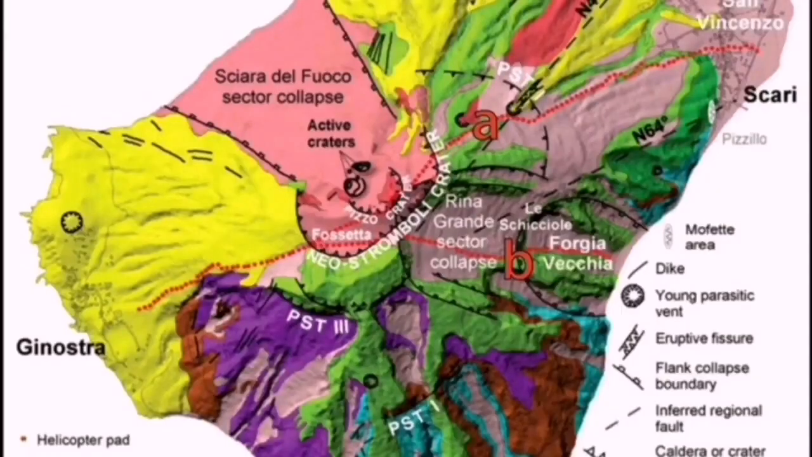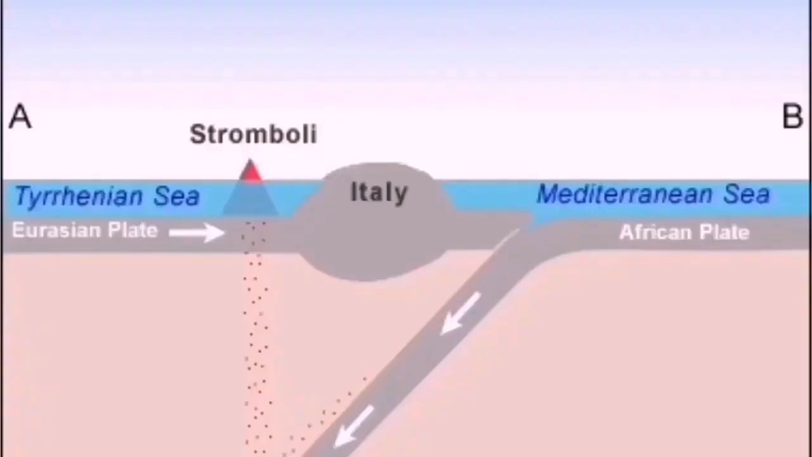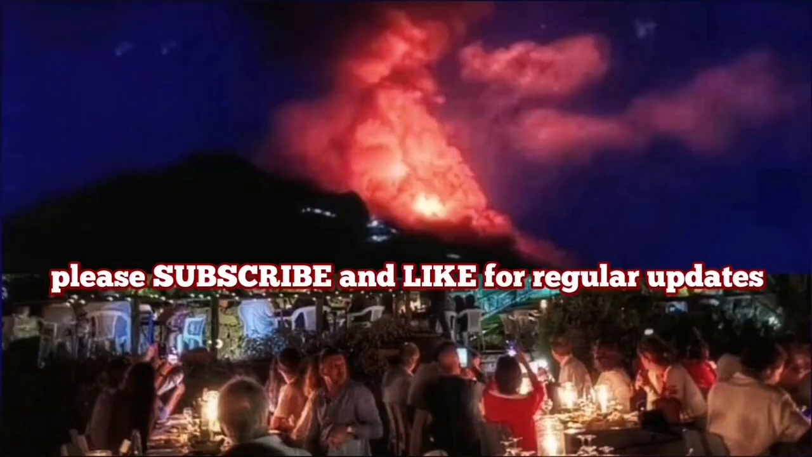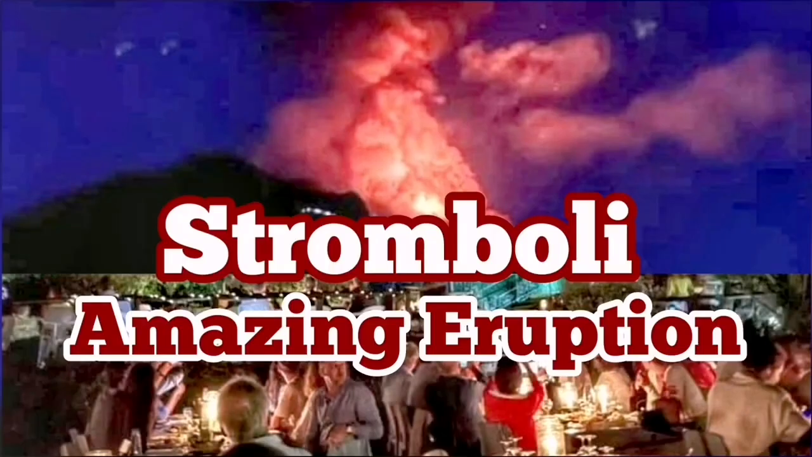This is the volcano Stromboli. It usually erupts toward the northwest. And this is the Mediterranean Sea, as you can see, the old remnants of the Tethys Ocean. And the result is this volcano, which has access to the water, and it creates steam explosions. Very eruptive in that sense.